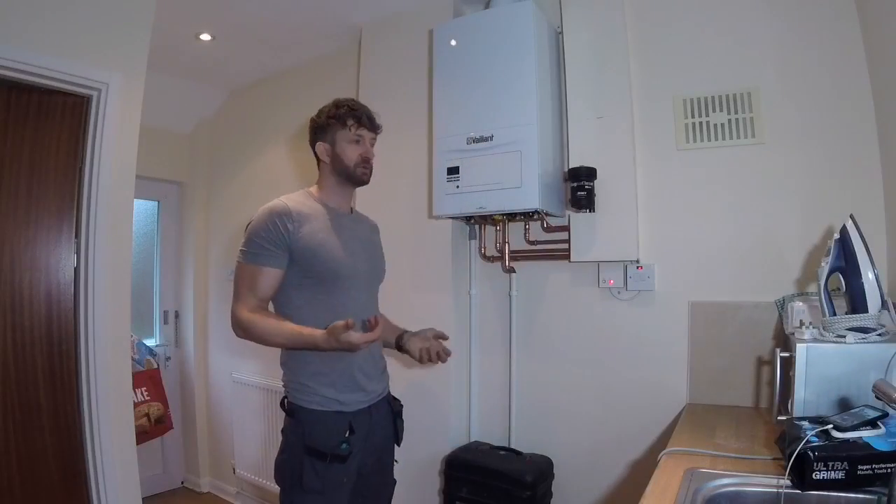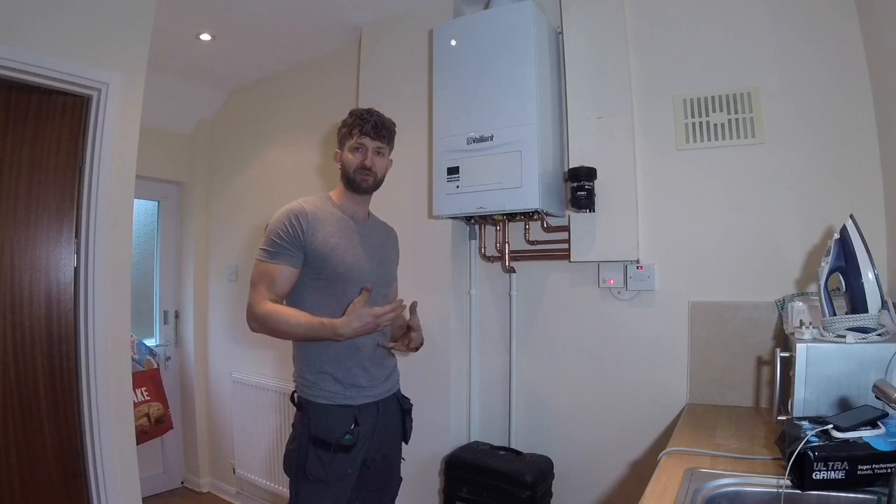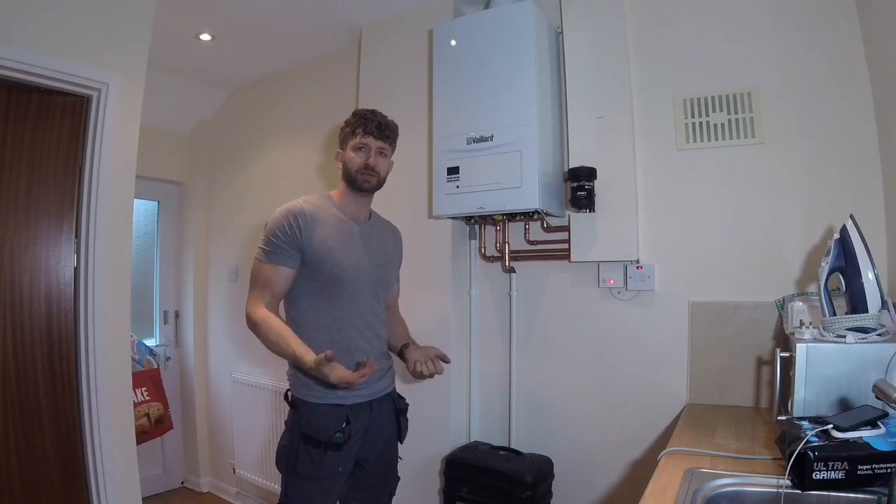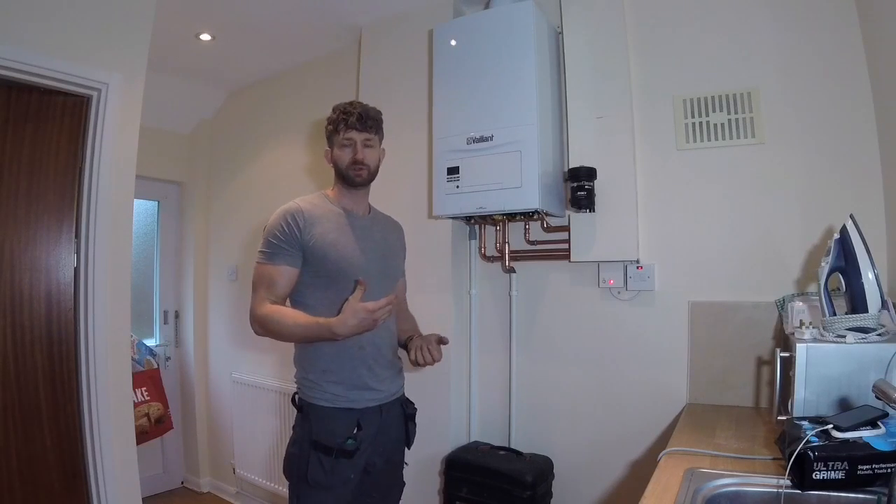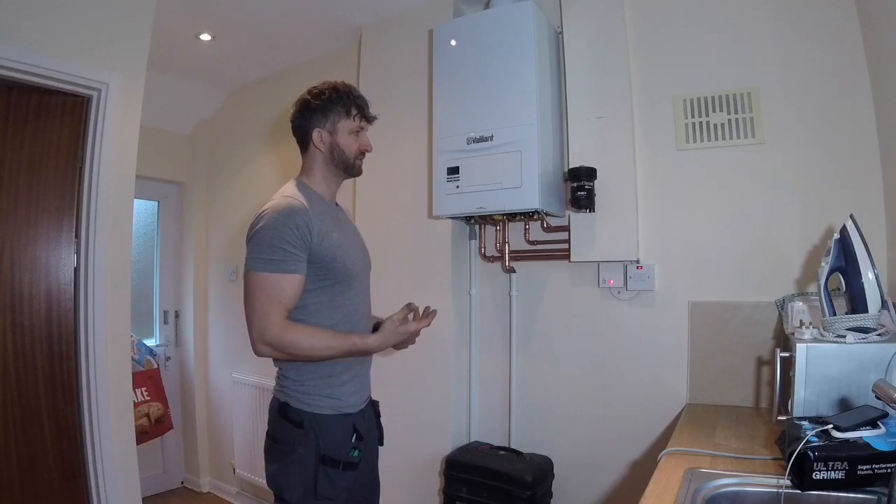Okay, so the next thing we've got to do is do a system flush. Now the landlord didn't want to pay for a power flush, didn't need one either, because all the radiators do get nice and hot, there's no cold spots. So we don't need to go to the extreme of doing a power flush. We're just going to use the Magnacleanse here to do a system flush.